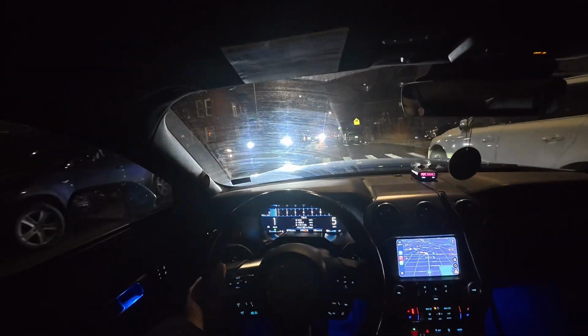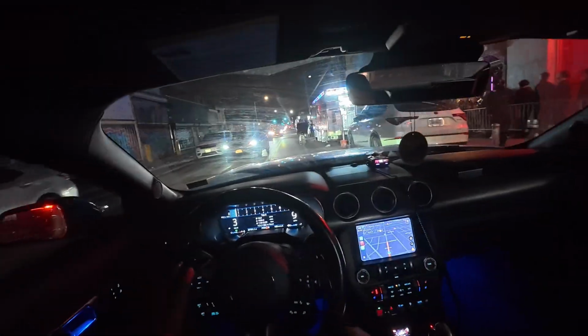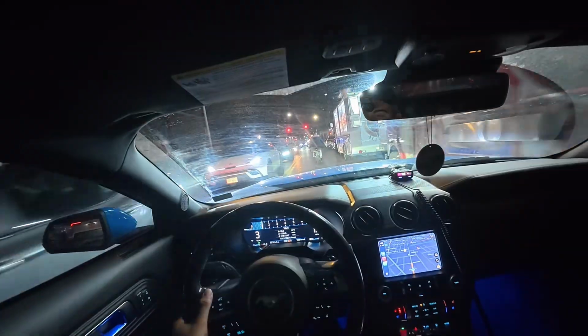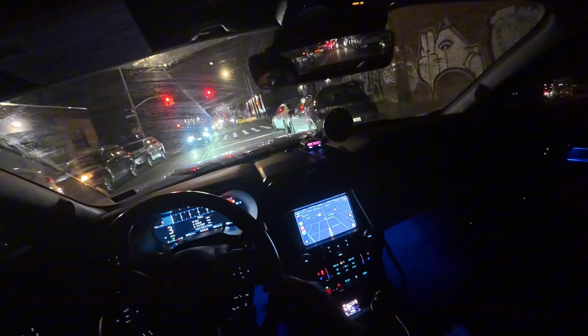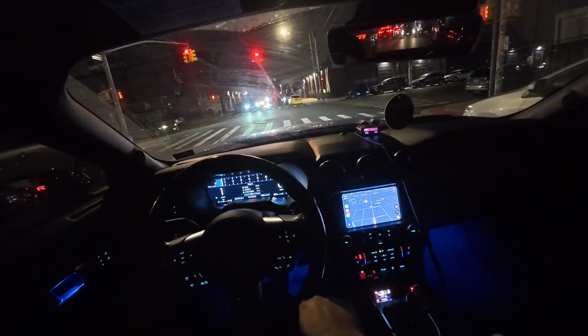The GR Corolla, yes sir. It looks nice. I ain't gonna lie, there's a whole bunch of food trucks and people outside. It's a Saturday night. People trying to get their last bit of fun in before this blizzard, as you can clearly see. People are not playing. I mean, this is New York. That's how people are. They're out any time of the week, any day.